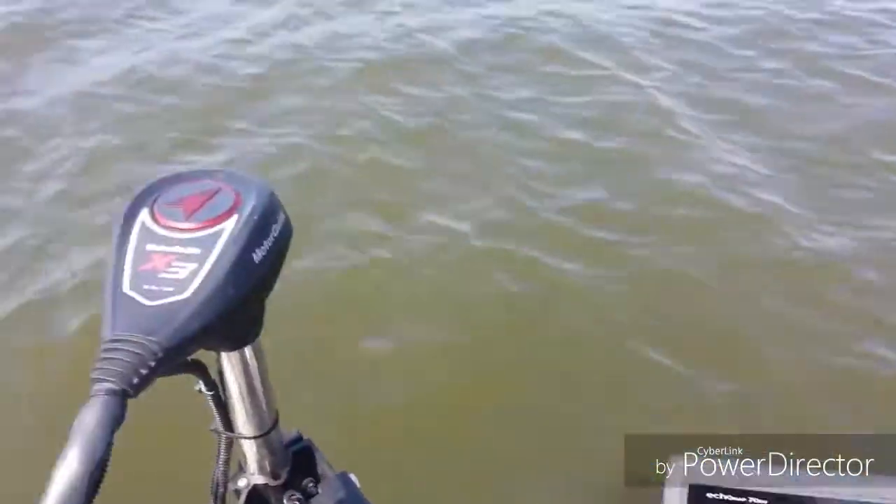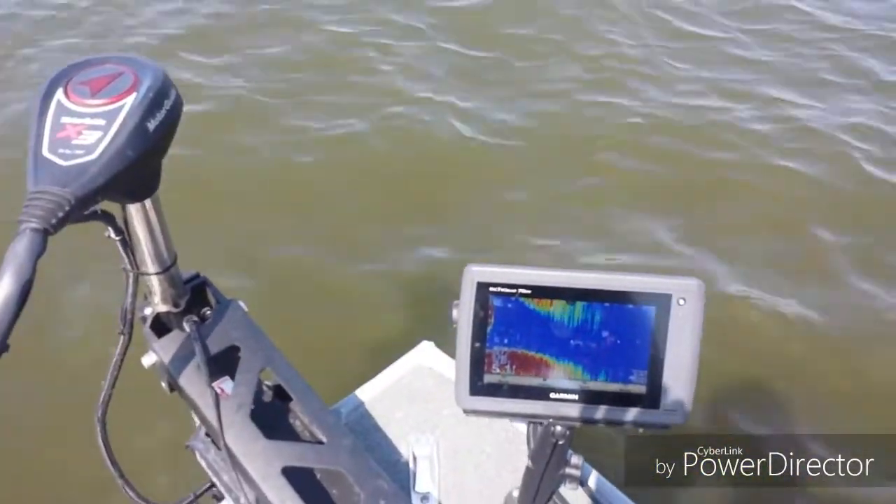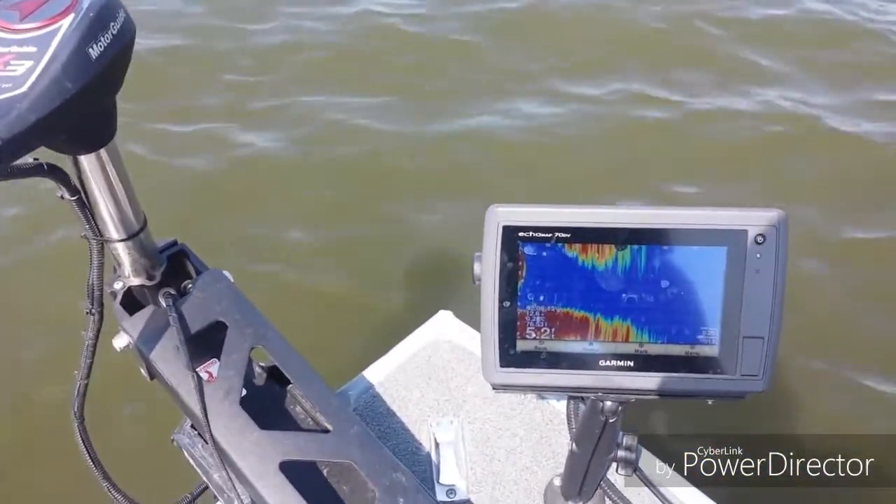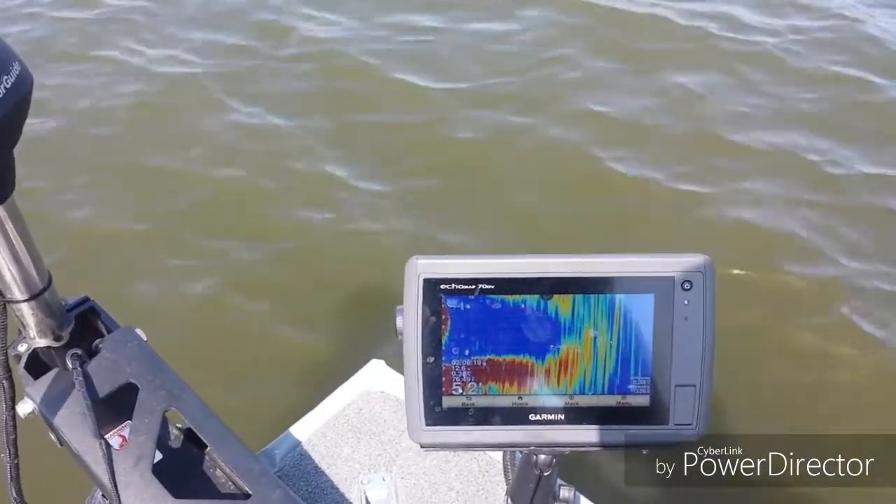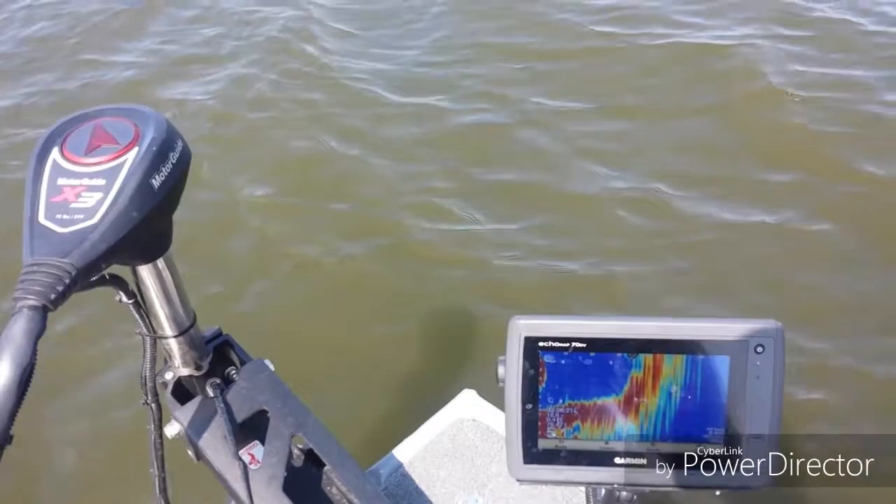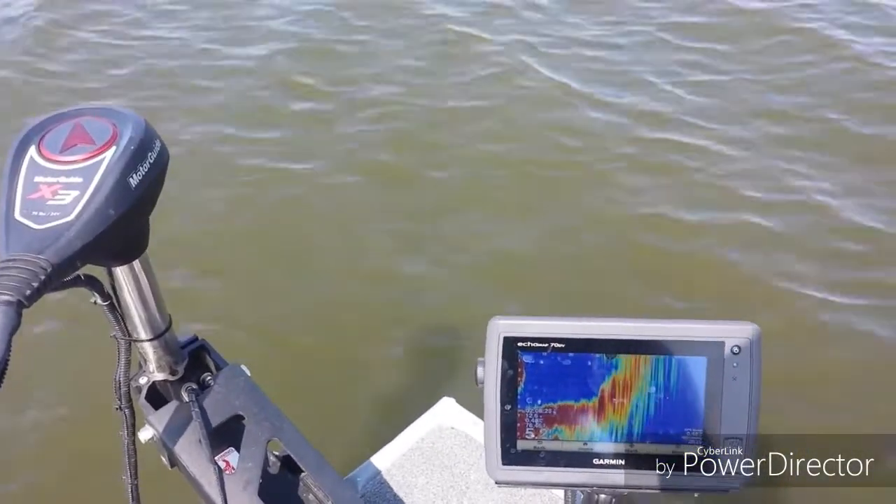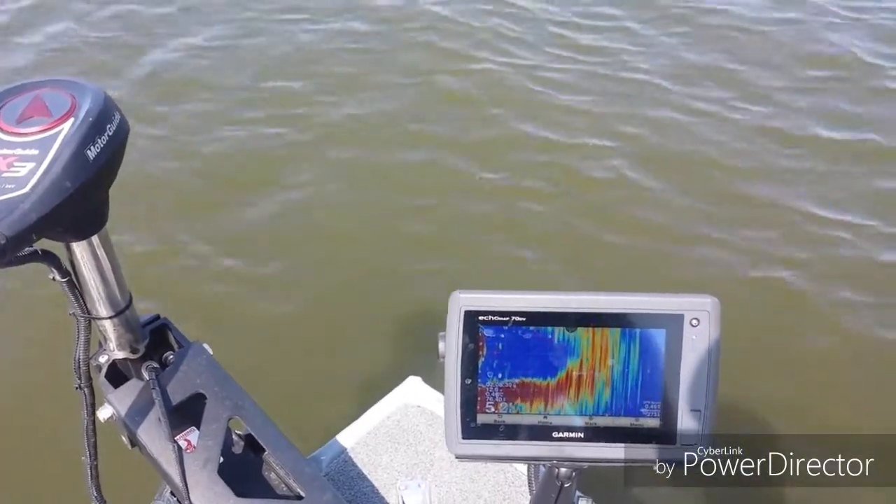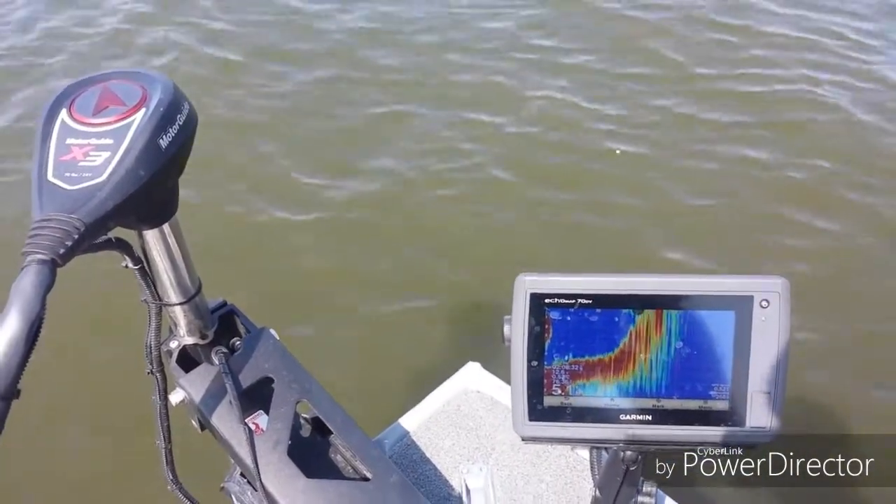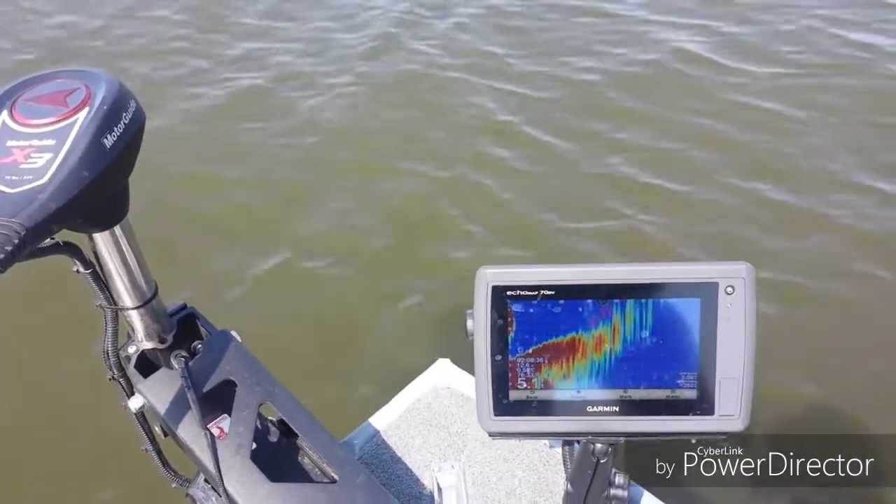And as I turn the trolling motor to the side, I'll try to do that all at once. You can see how it's not picking up the bank anymore. And as I turn it, I'm missing it again, sorry. As I turn it towards the bank, you see the bank show up. That's the actual bottom. That's a live picture of sonar and what it looks like off of that transducer.